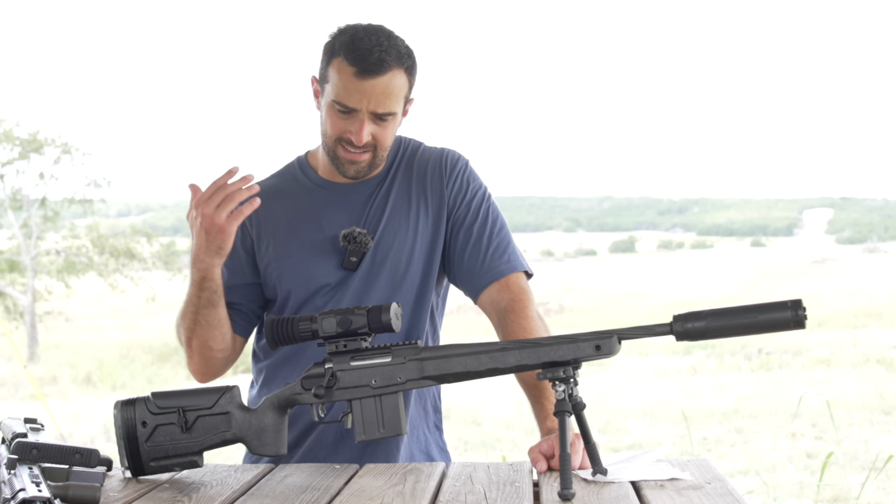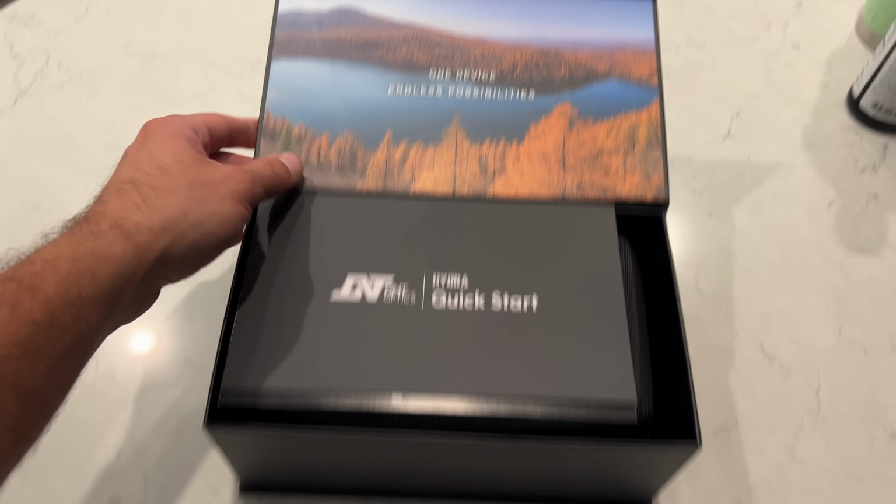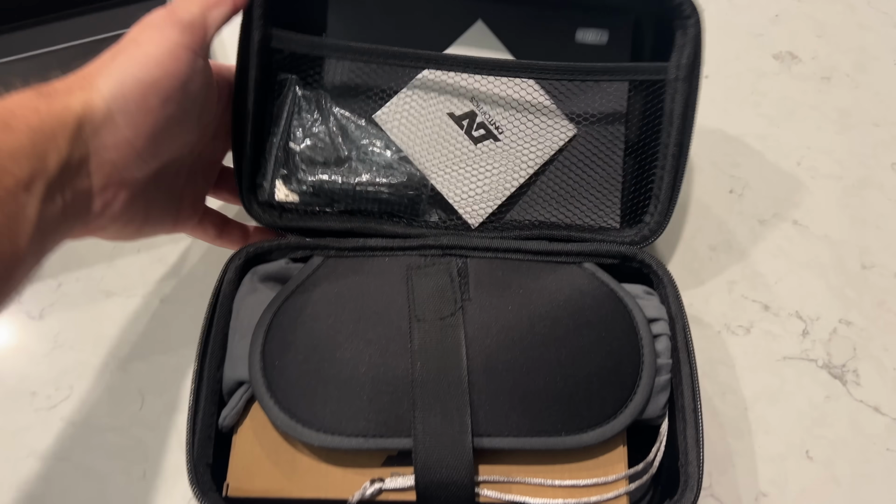All the abilities it has, everything, without beating around the bush anymore. This is another DNT, or Day-Night Technologies Hydra, and it's a new model. They had 3 SKUs ever since they introduced them. This is now the 4th.